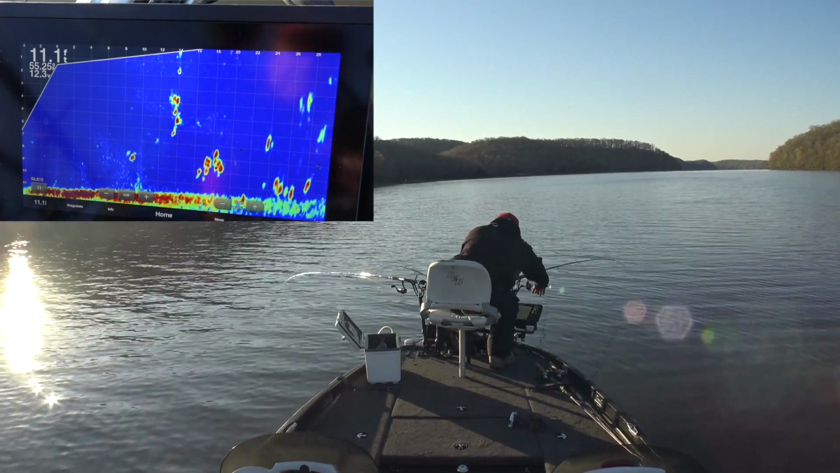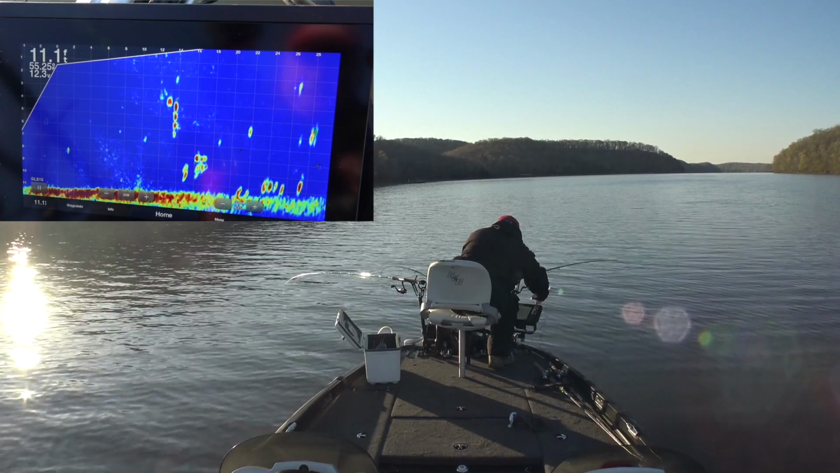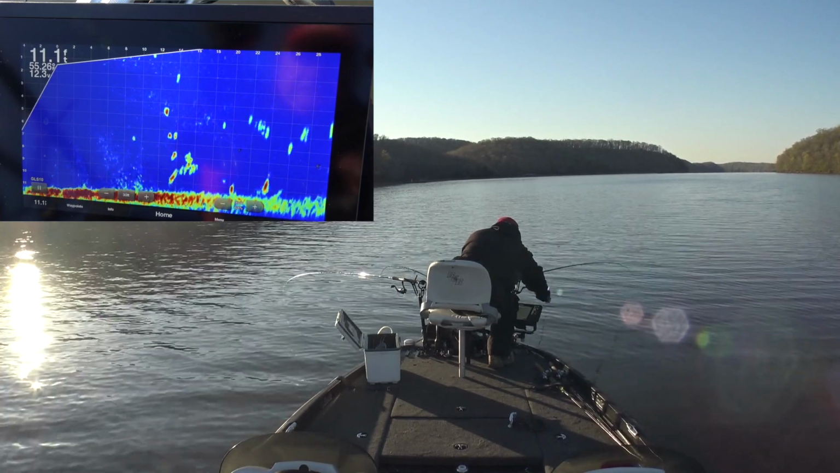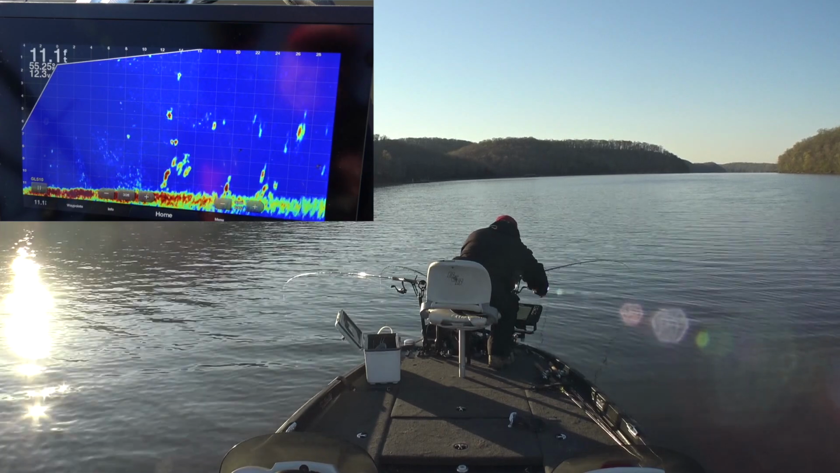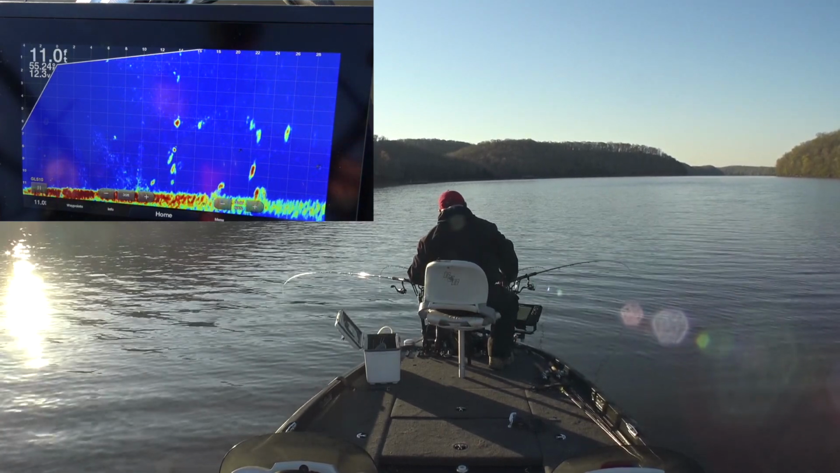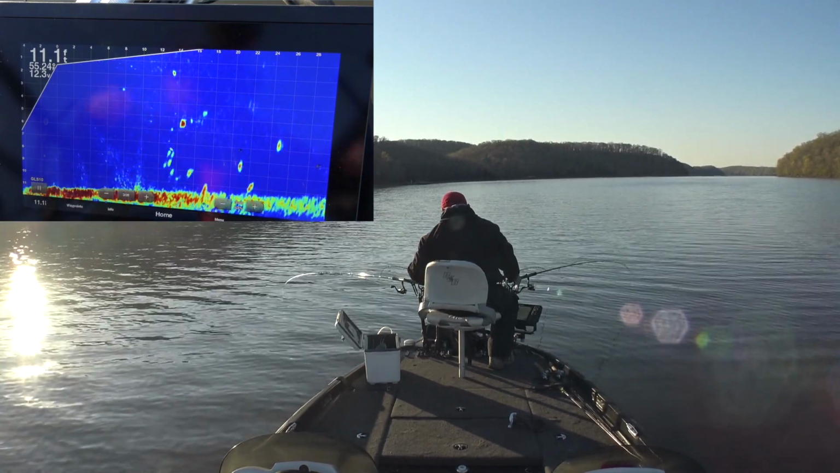Fish down lower. They don't look very big, but drop the bait down. As soon as I do that, of course, there's fish up here.